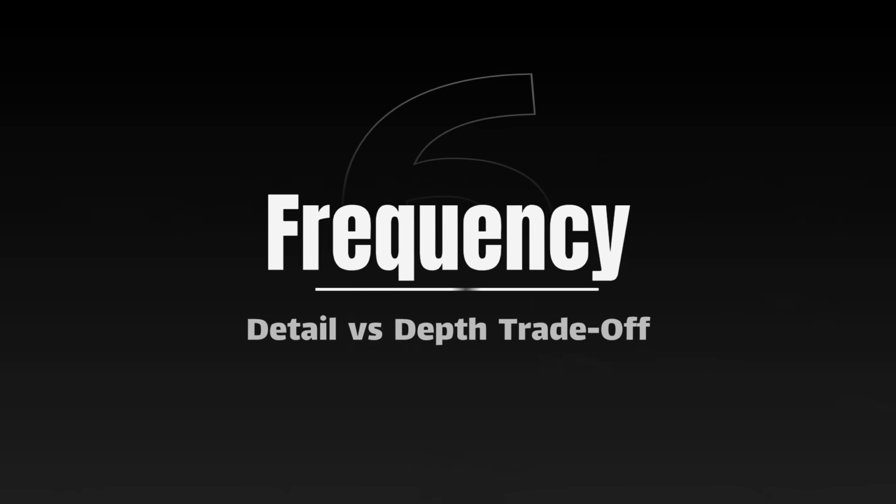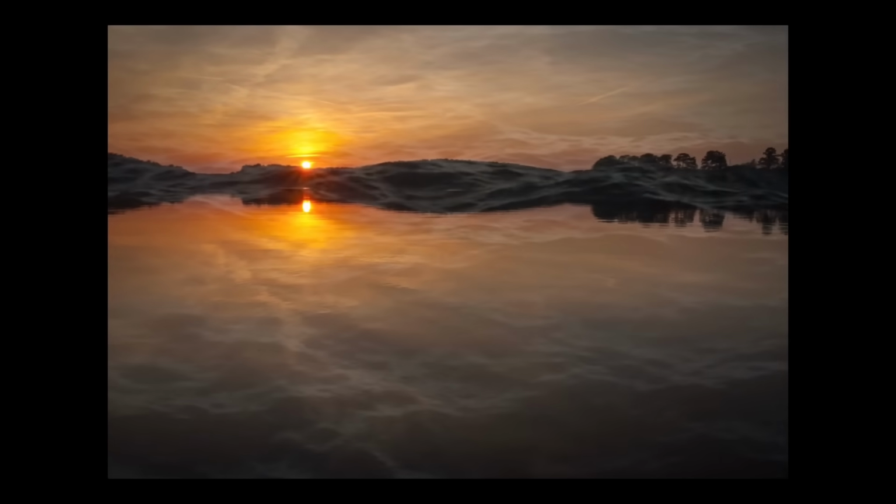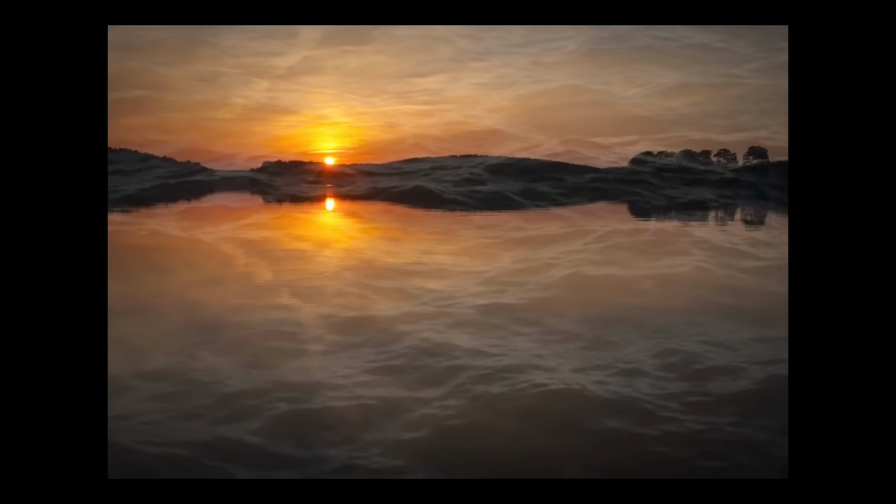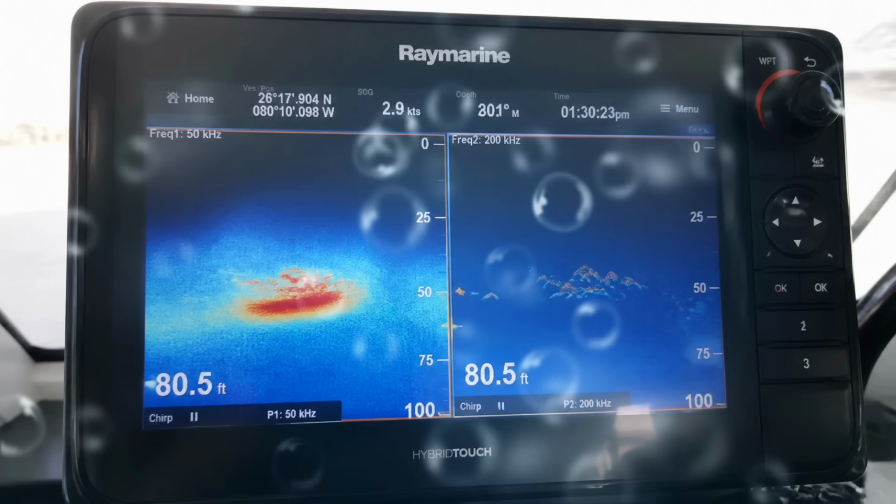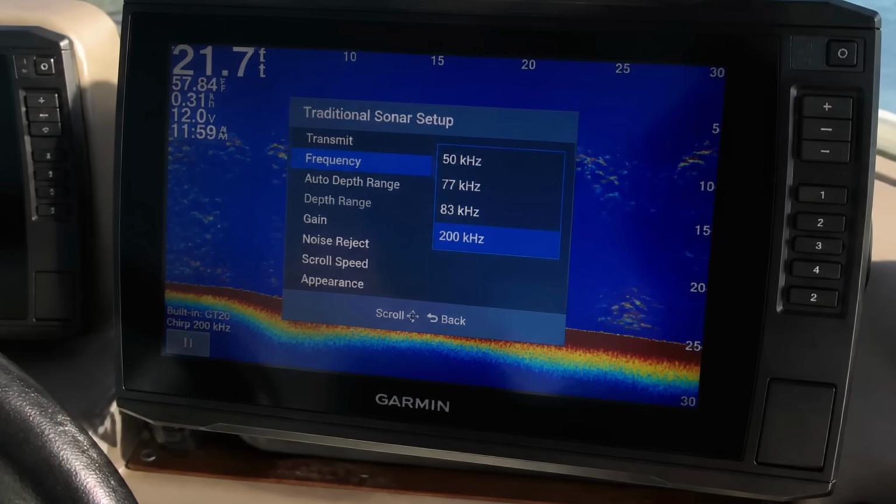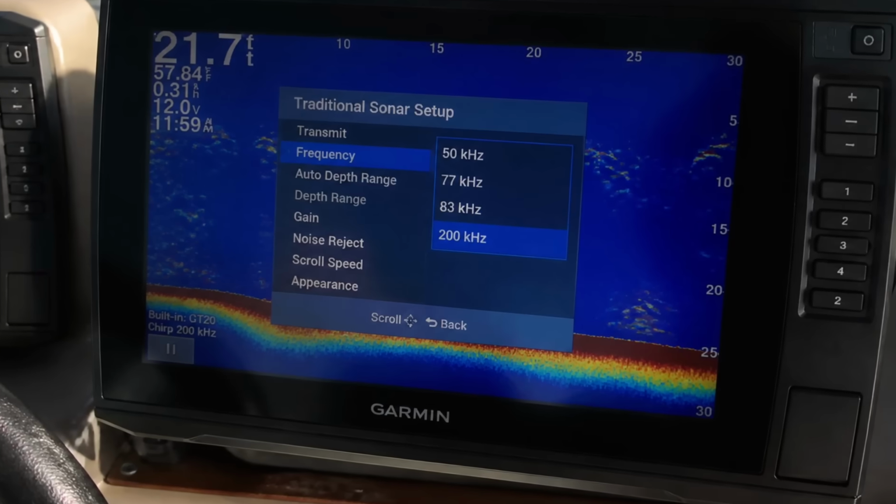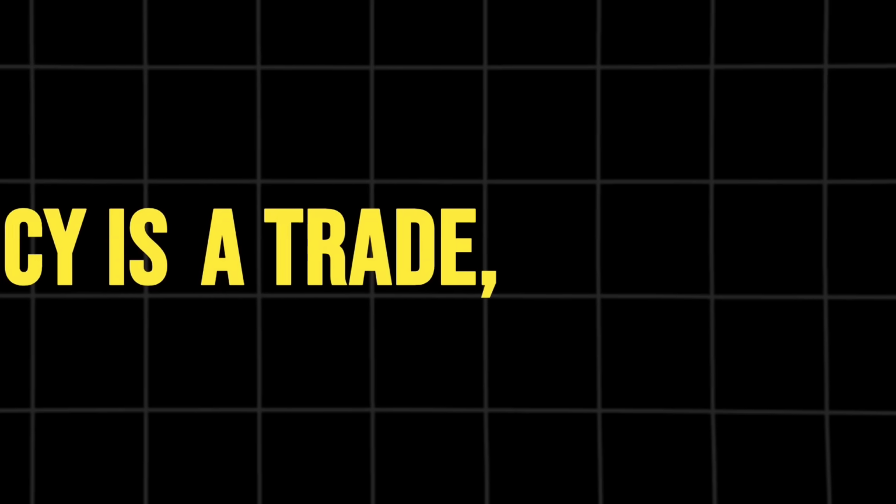Number 6. Frequency. And this is where one word starts to matter. Transducer. So hang on to it, because it comes back hard at number 1, and it changes the whole story. Your unit fires sound at a frequency, and most people leave it on whatever the box defaulted to and never open that menu again. But frequency is a trade, not a ladder where higher is always better.